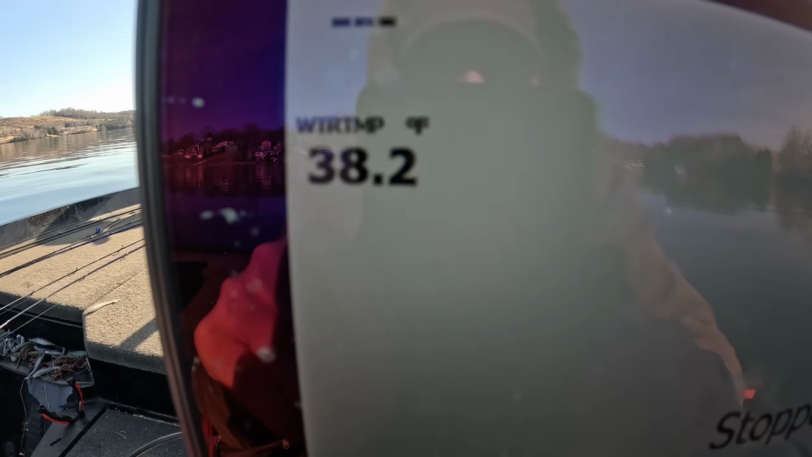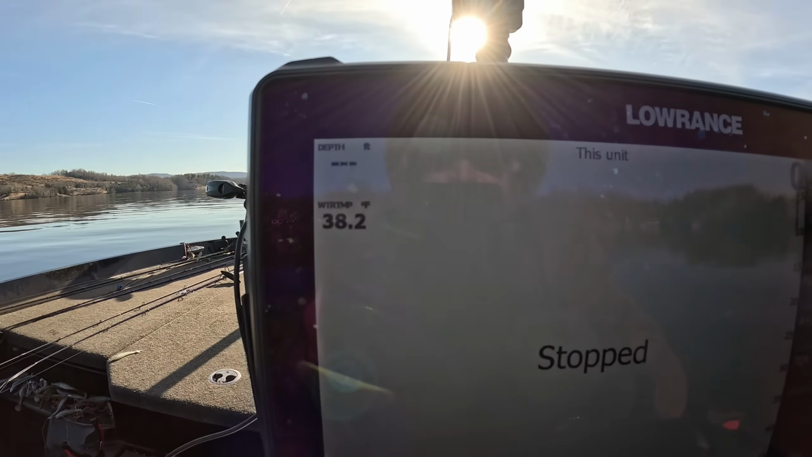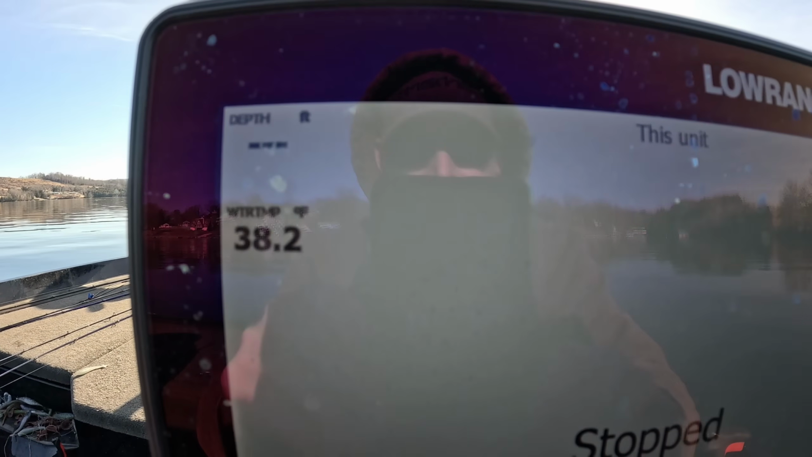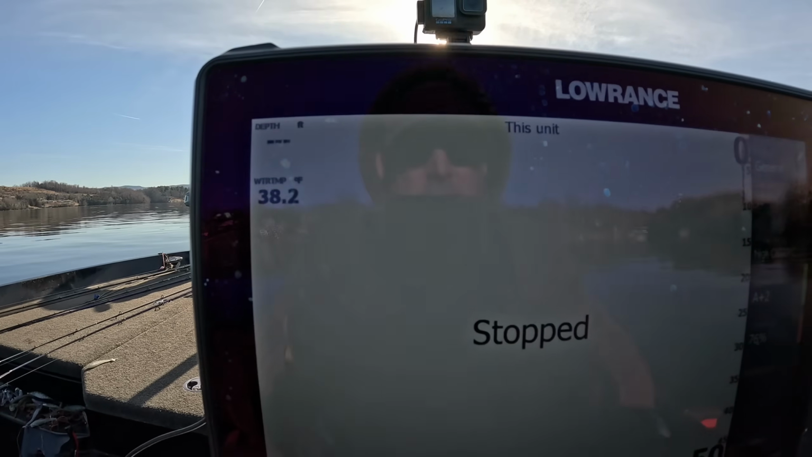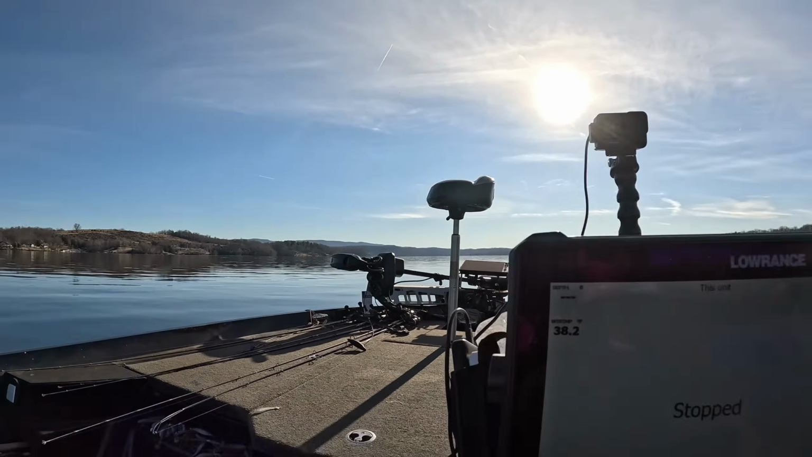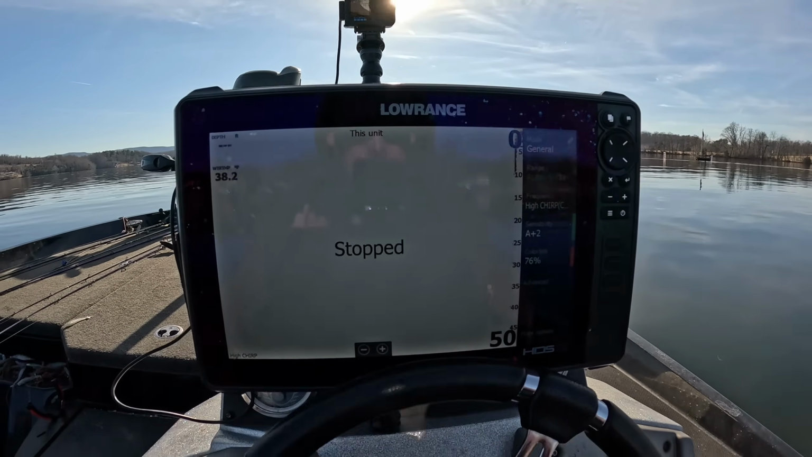There it is, 38.2 degrees. Ice cold water. That's about as cold as it gets. Saw 35, 36 earlier, but it doesn't get much colder than that. You get much colder than that, you get ice. So it's cold, it's winter, it's high pressure, bluebird skies, post front. We're still gonna try to catch some.